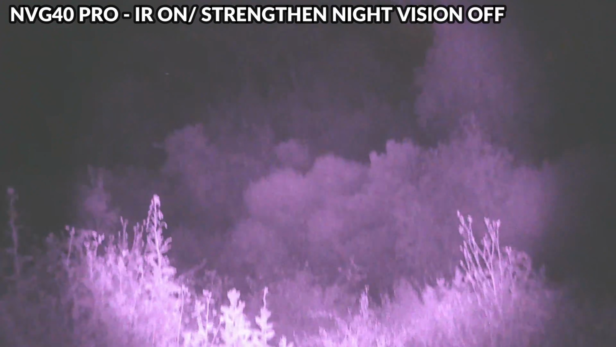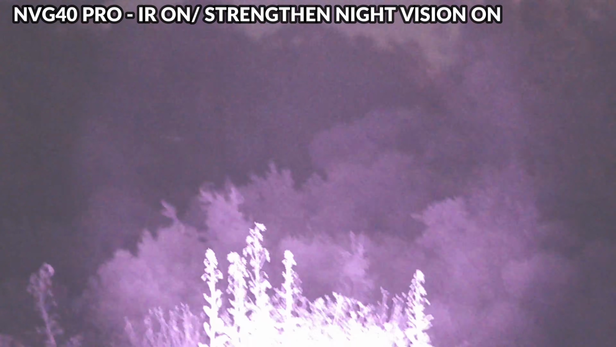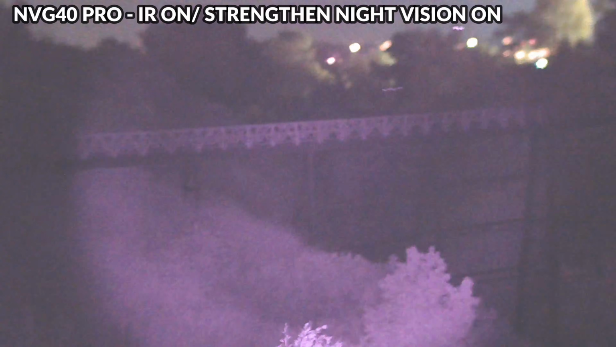so this mode would only really be suitable for indoor use, but when you turn on the strength and night vision mode you are able to see quite a bit further, and the range of the device is much better suited for outdoor use. You do really need IR lighting with this device to see at night, and when you turn it off you're pretty much unable to see even with sufficient moonlight.